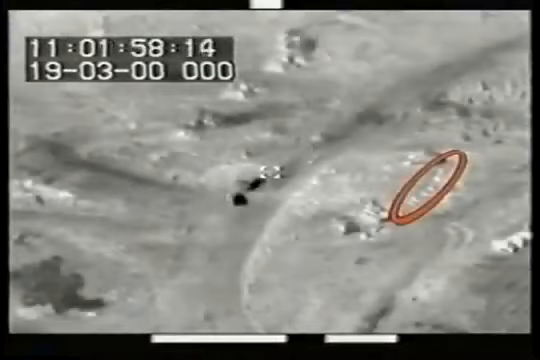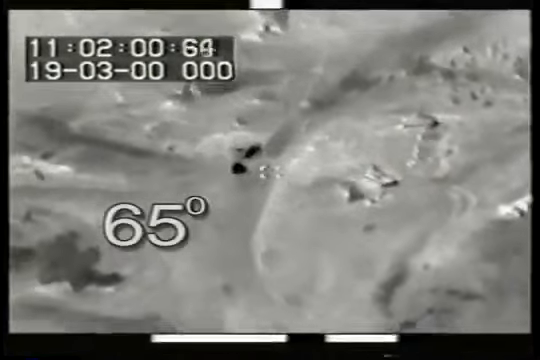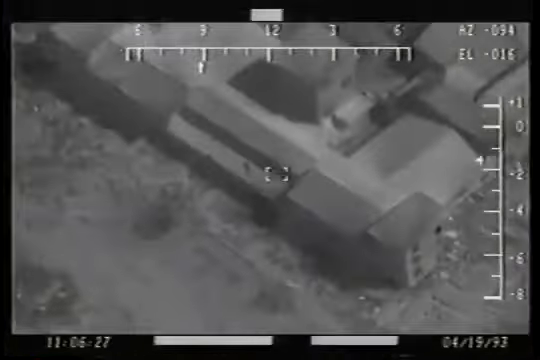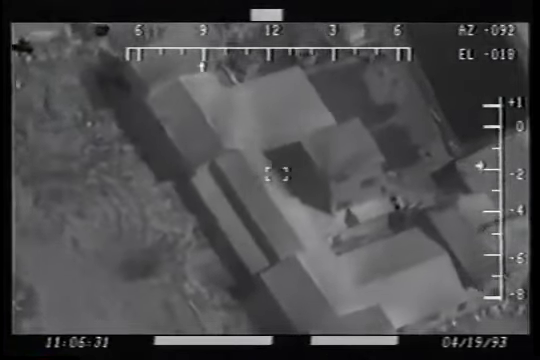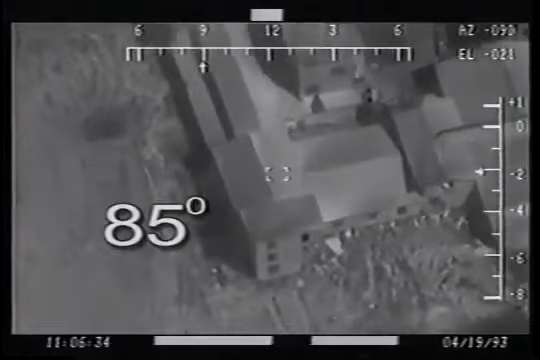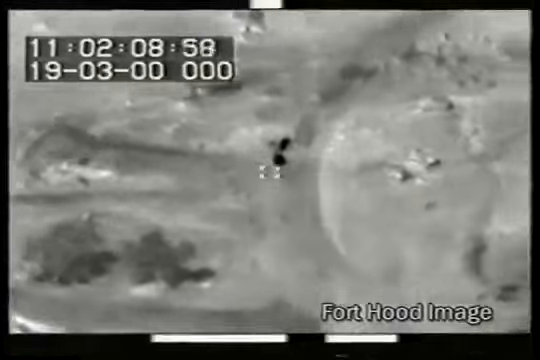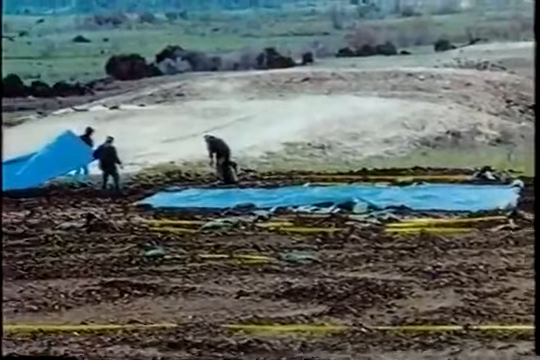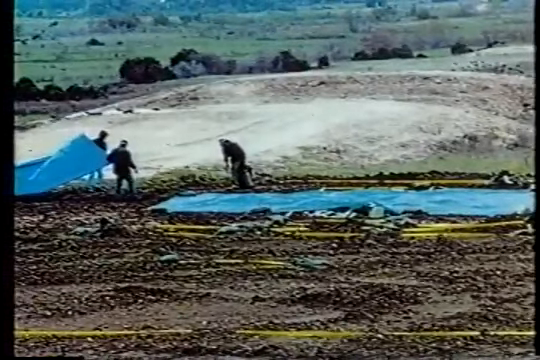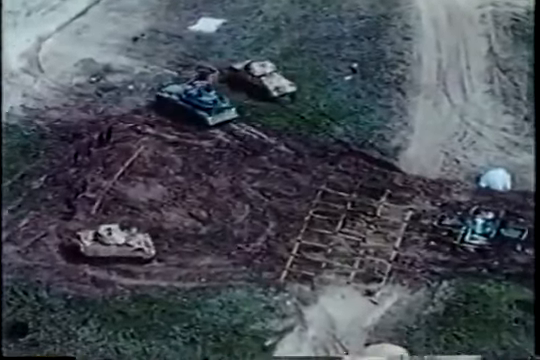It was also noted that the ambient air temperature at Fort Hood the day of the test was 65 degrees. The air temperature at Mount Carmel on April 19th was 20 degrees warmer, 85 degrees Fahrenheit. This temperature difference had an impact on the type of image produced. Additionally, parts of the test area at Fort Hood were watered down the day before and covered with tarps to retain the moisture, changing the contrast of those areas seen by the FLIR sensor the morning of the test.